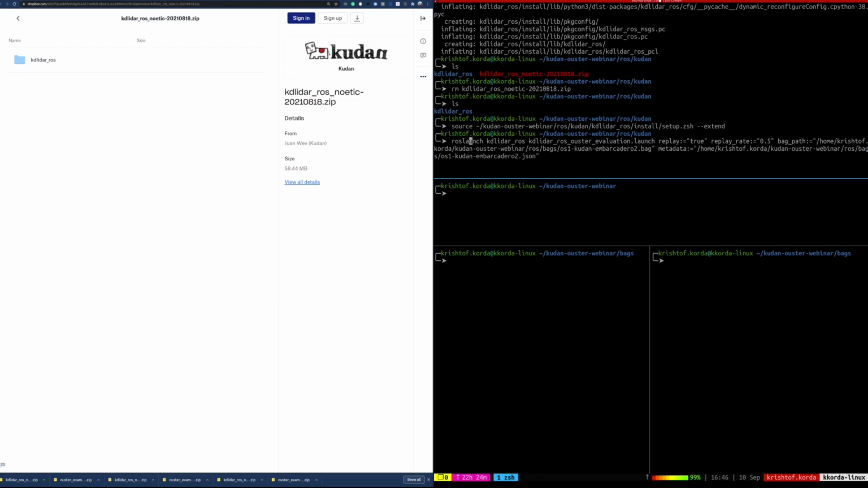Cool. So what we have here is you have a ROS launch command, and that's pretty standard anytime you're launching a node in ROS, and we're going to be launching the KD Lidar ROS node. And then we're going to be using this launch file to actually launch it. And then we're going to add a few little options here that we need when we're actually playing back from a bag file and trying to do SLAM. So the first thing is the replay is going to be set to true. We're going to do a replay rate of 50% in this case, just to give you guys a little bit more to look at and digest before it's just moved on. We need to give it a bag file path.